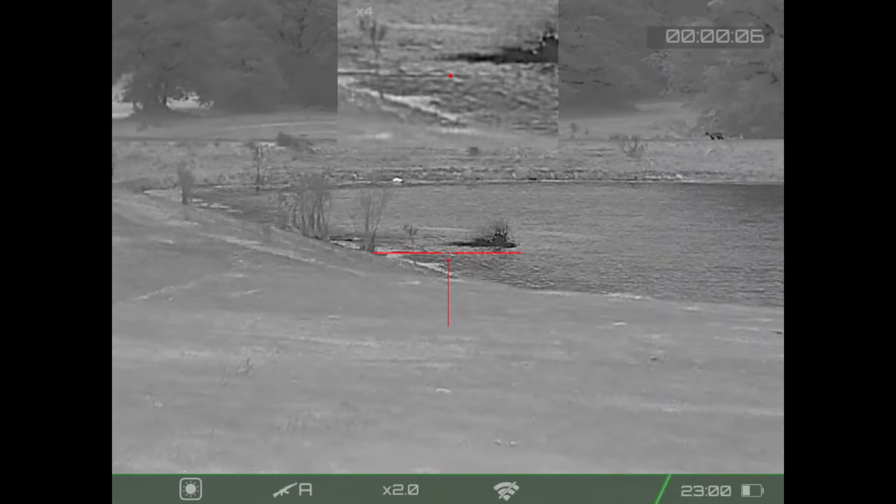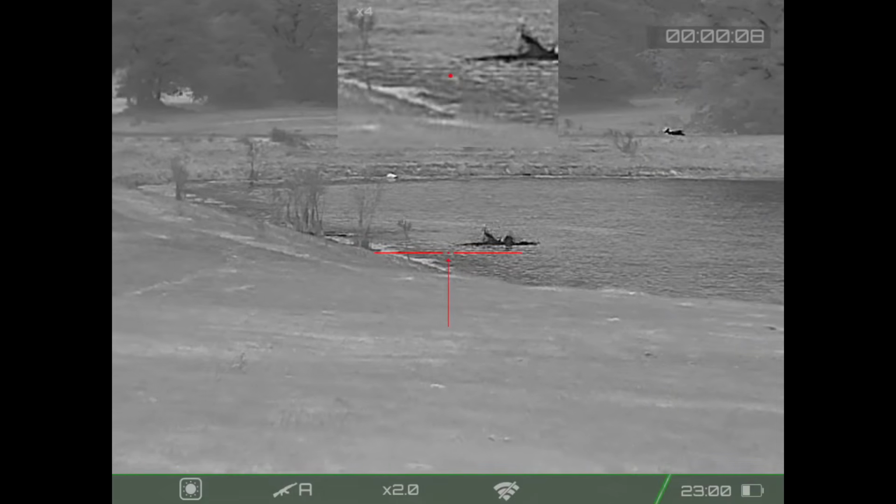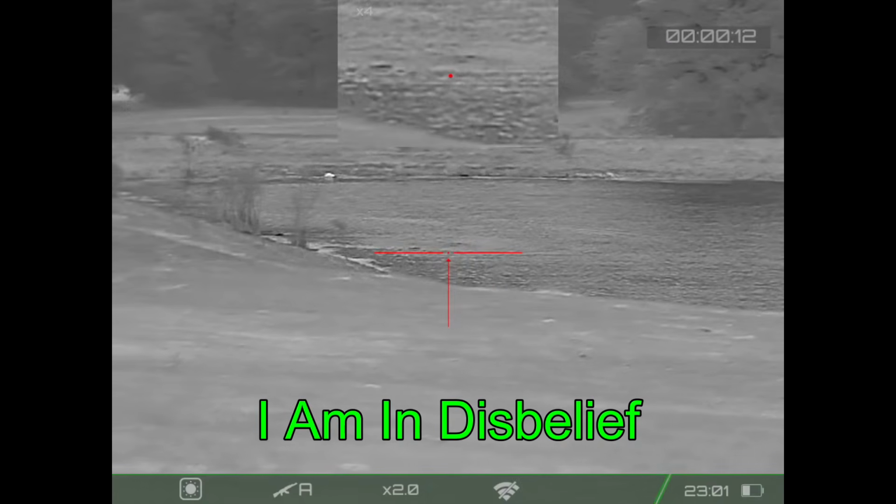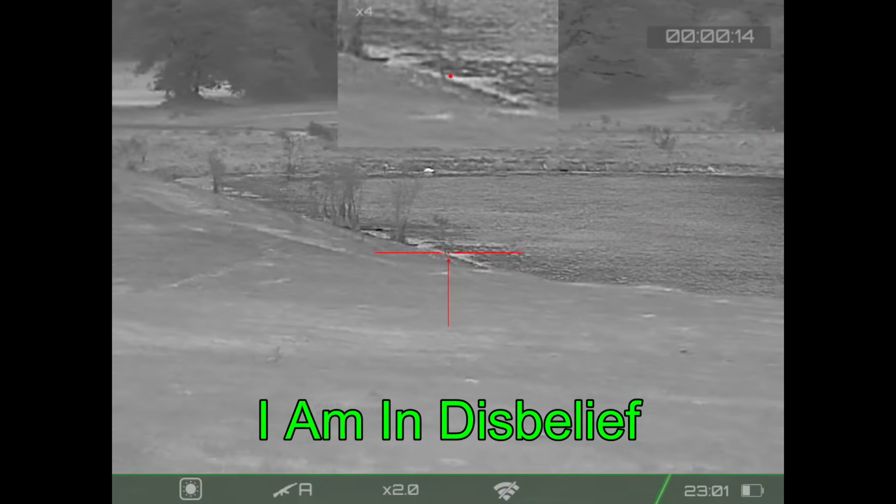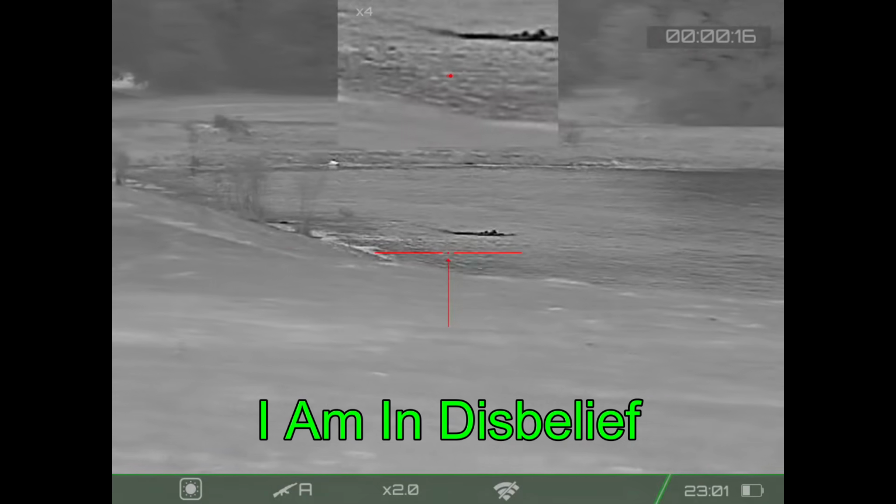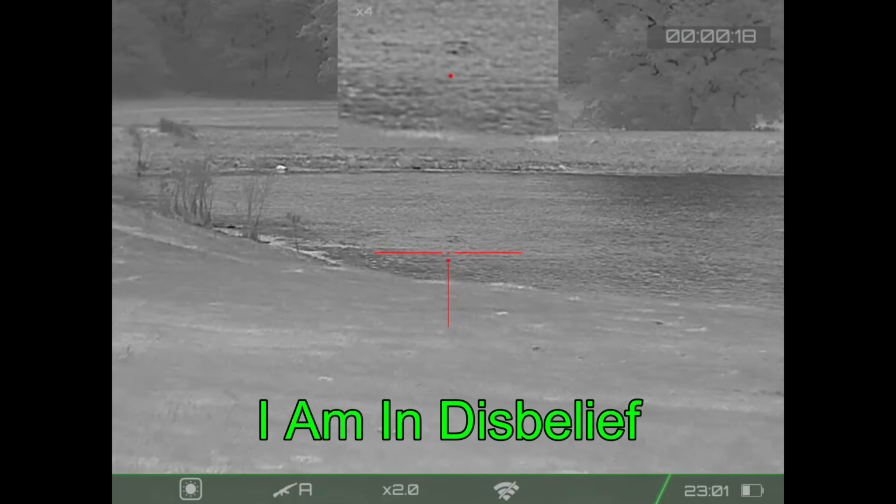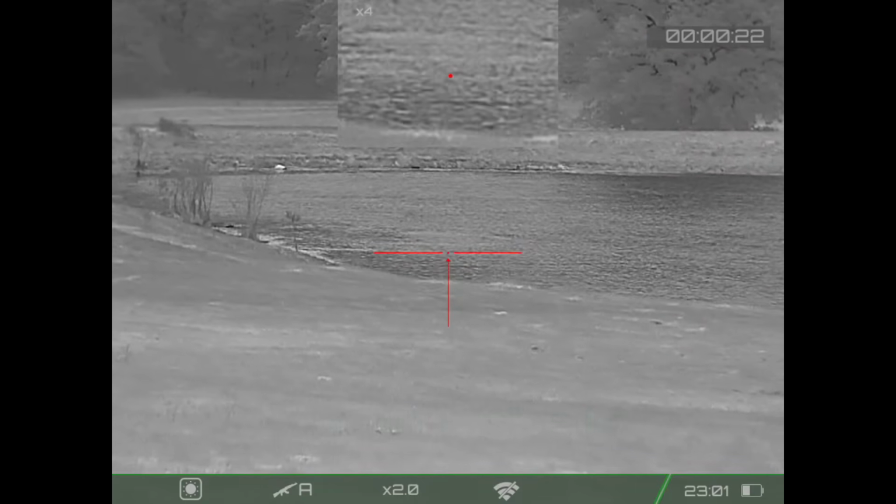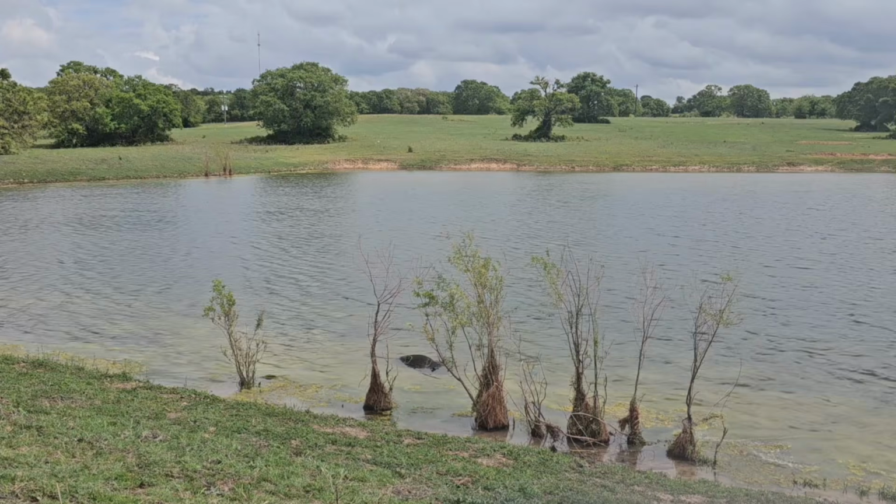Well, my hog has decided to try to swim in the water, and it's not doing well. No, he's not doing well. And I'm in complete disbelief. I've watched him. He started swimming out like he was going to the other side, and then started to founder. I'm going to lose my hog. Unbelievable. All right, there's my hog.